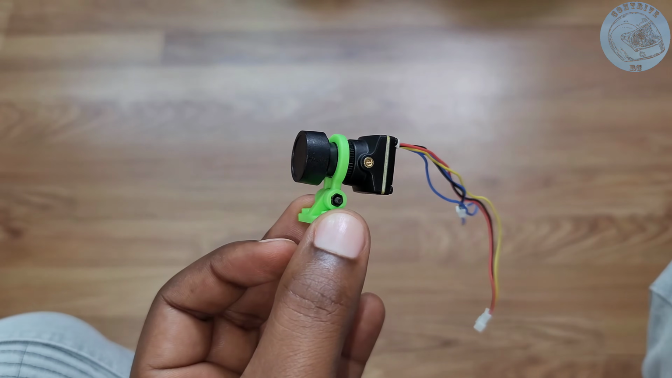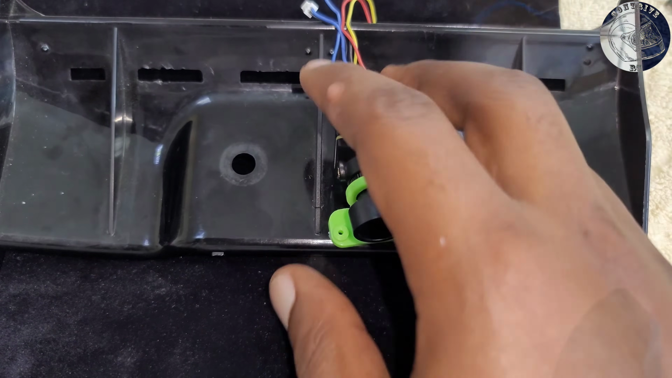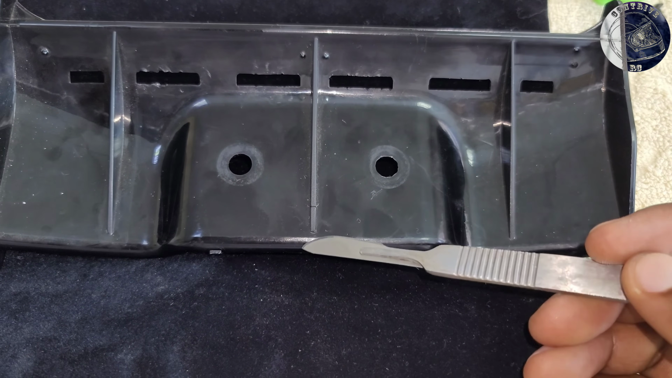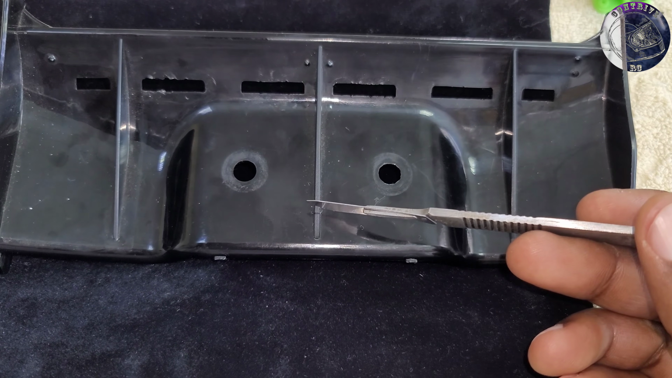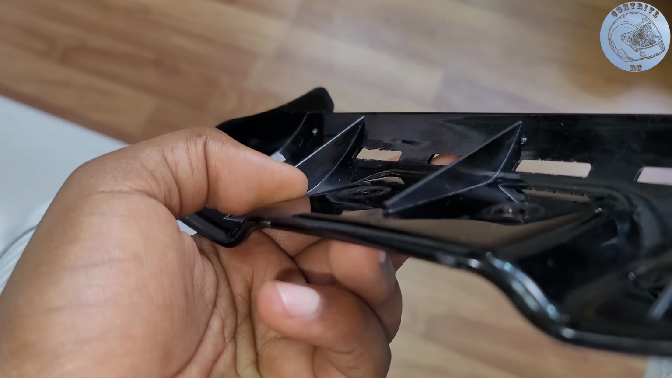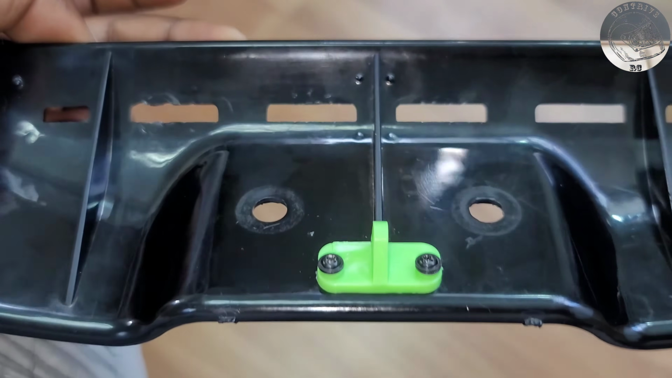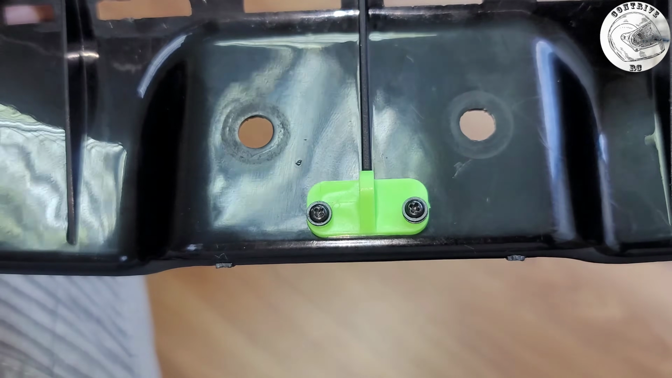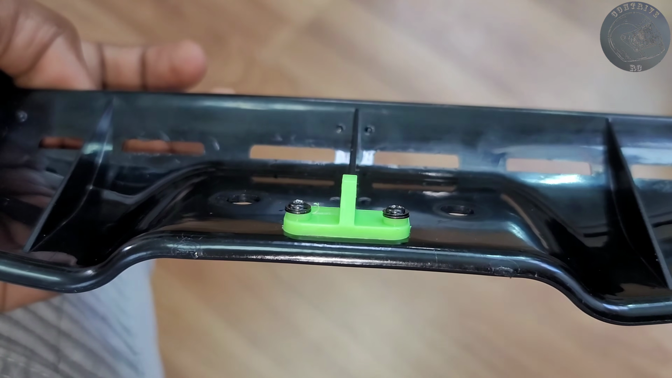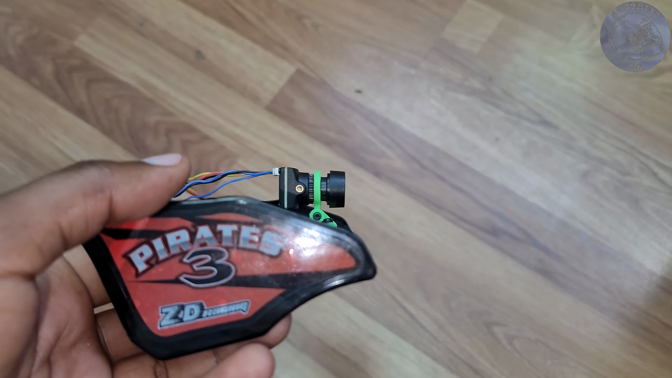Next, I needed to manage the wiring, which is essential. Finding the right location to mount the camera was key. I wanted a position that provided a wide angle. I found the perfect spot, and I'm confident that before even testing it, this location would work well. After setting it up, it was clear the camera held perfectly.